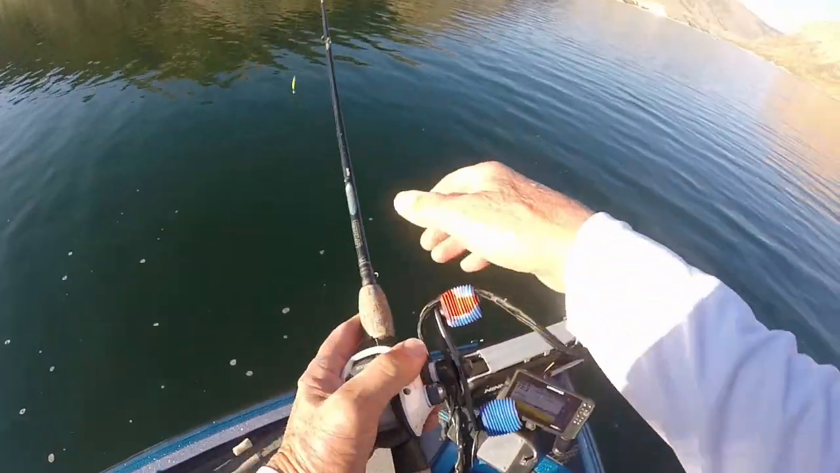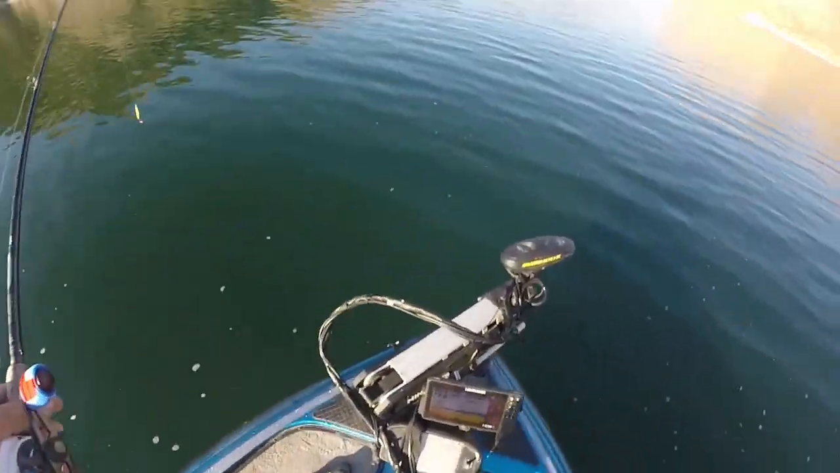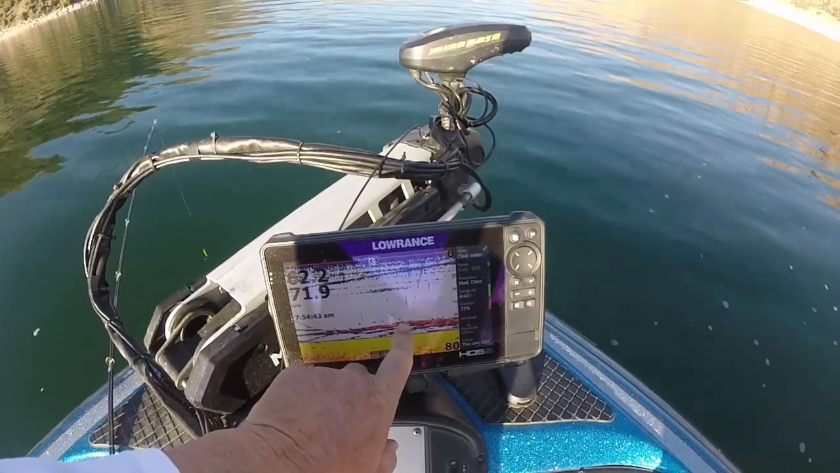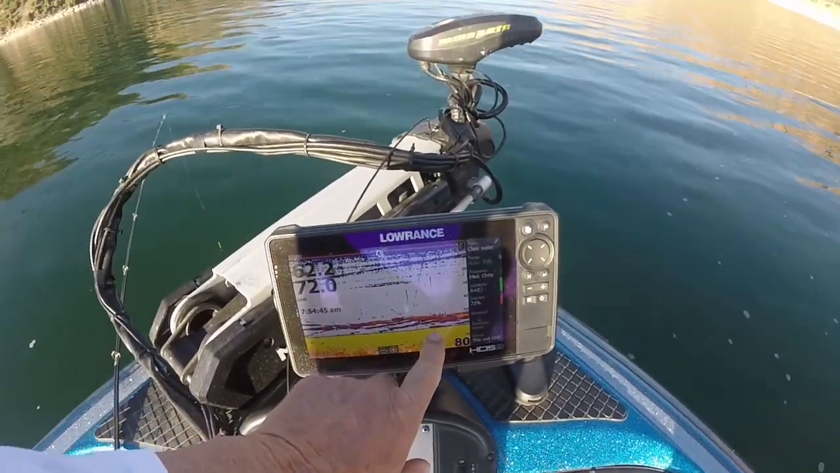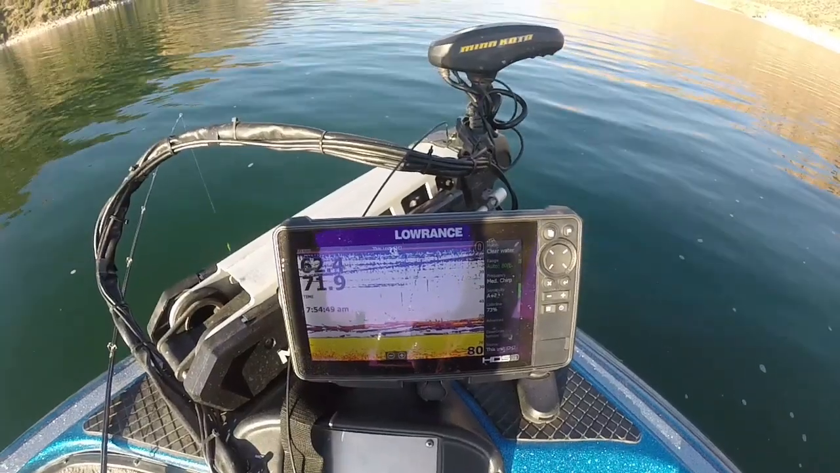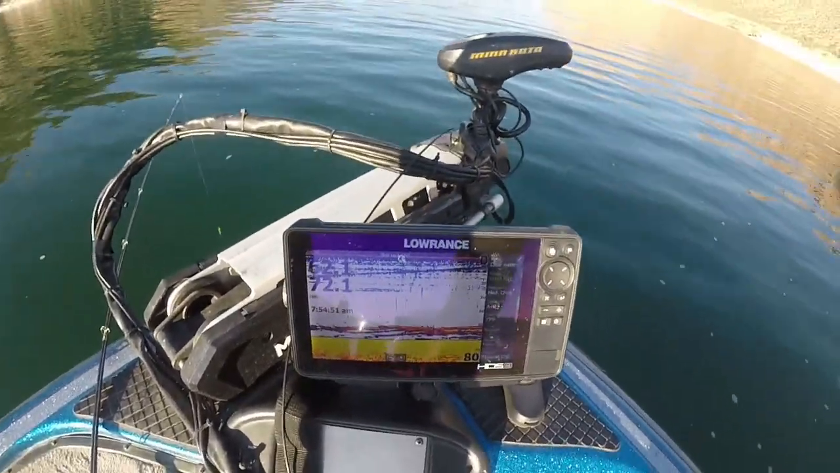And yep, I had most of my bait gone. Now look down there and see, that's my line. That's my line going up. You see, those are the fish that were there, and those were biters. Okay, so that's what you're looking for.